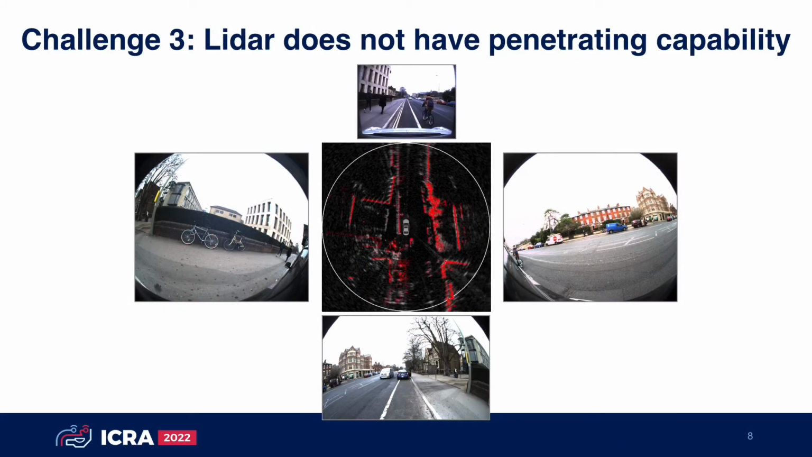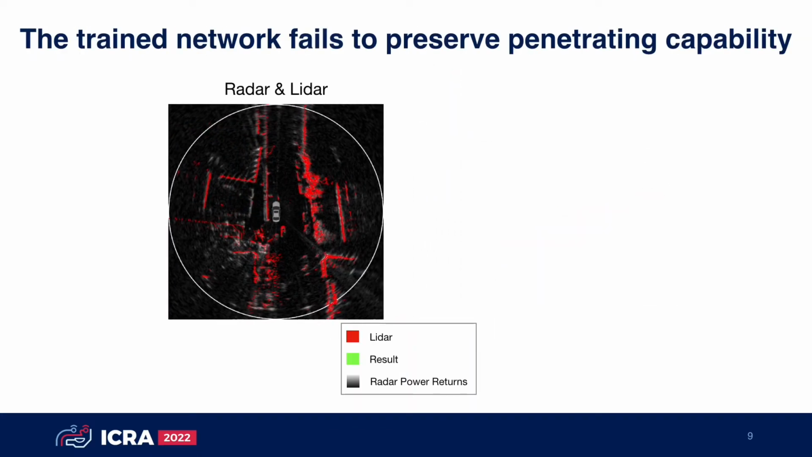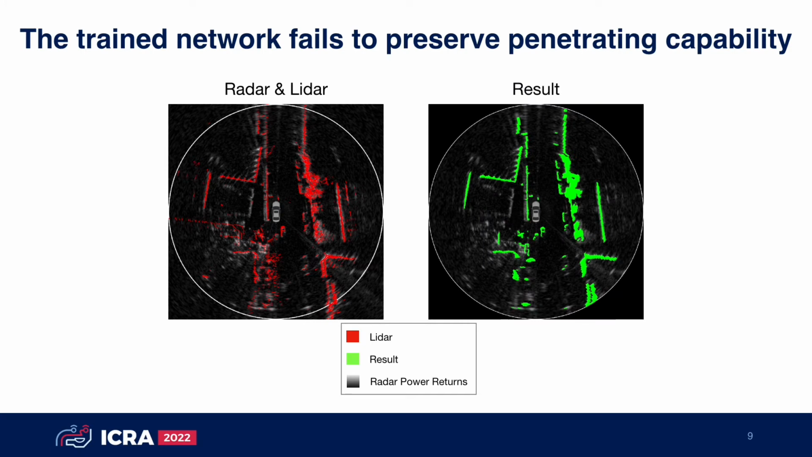Next, the third challenge is that Lidar does not have penetrating capability. For example, there are some objects and vehicles behind a hedge and street corner to the left of the eagle vehicle. They are visible in radar image but occluded in camera image and Lidar scan. Therefore, if we leverage Lidar supervision directly, the trained network will fail to preserve radar penetrating capability.